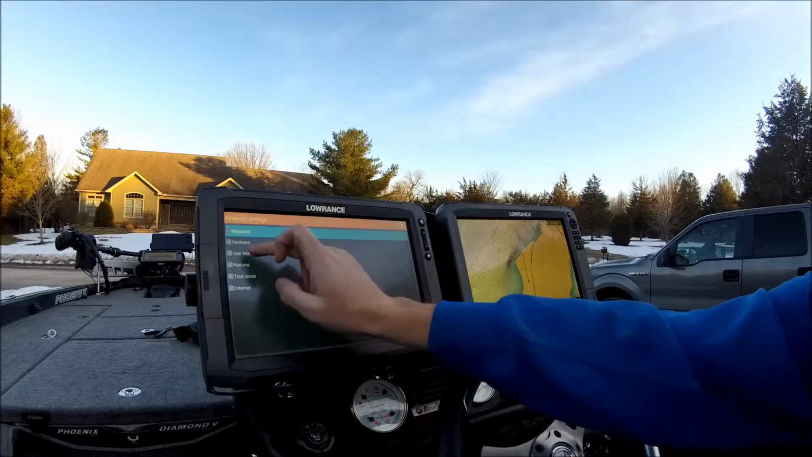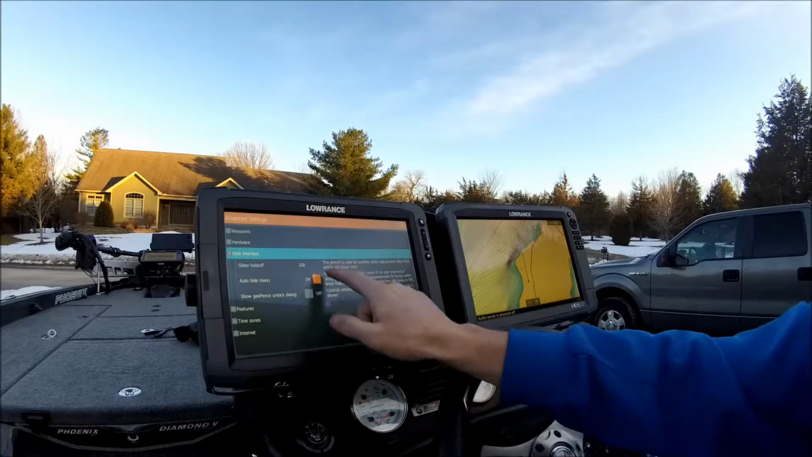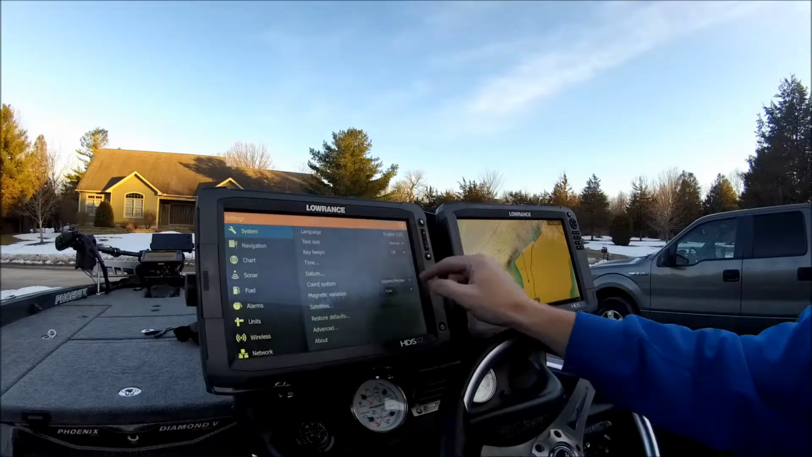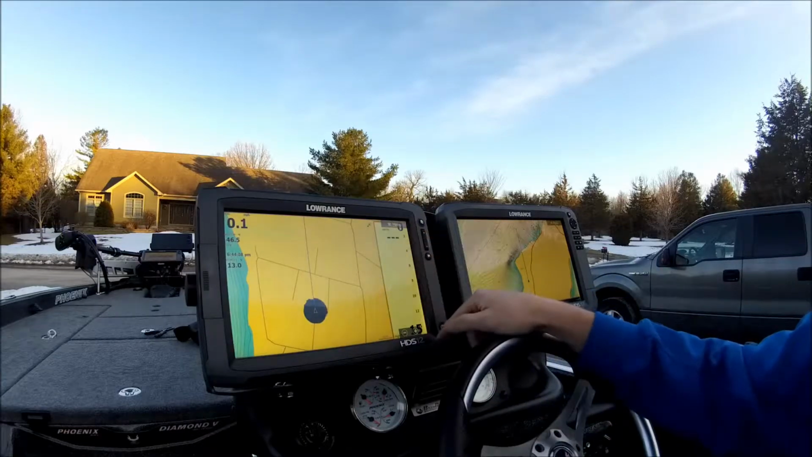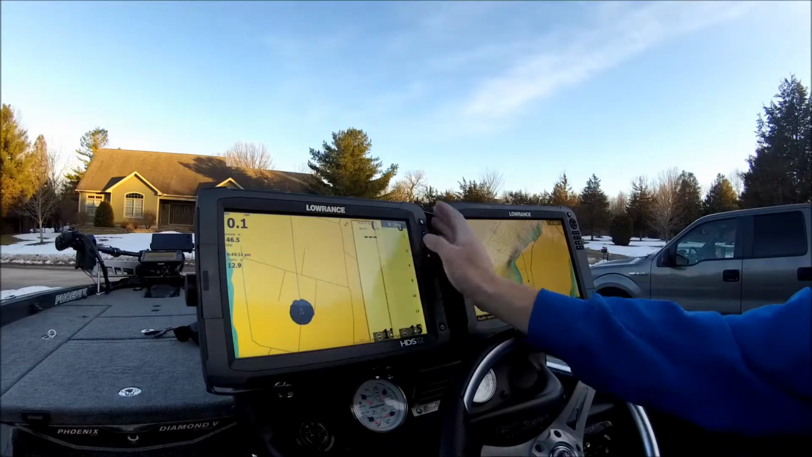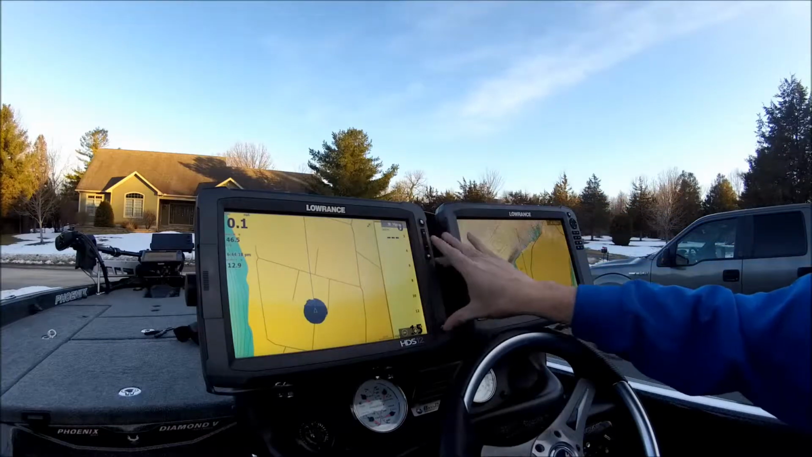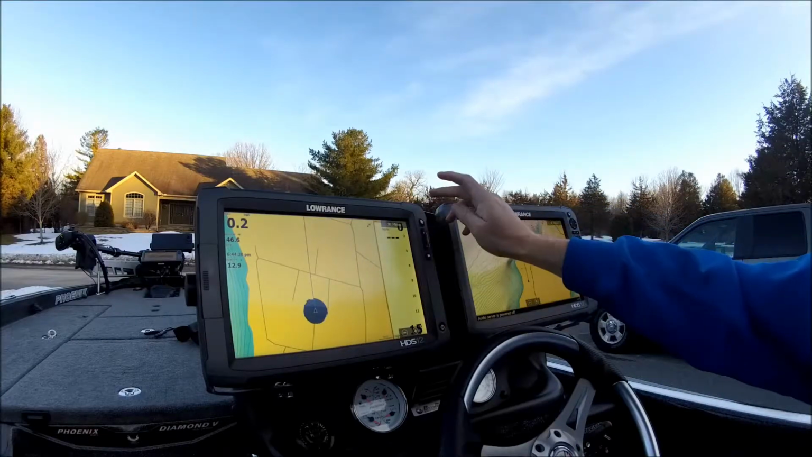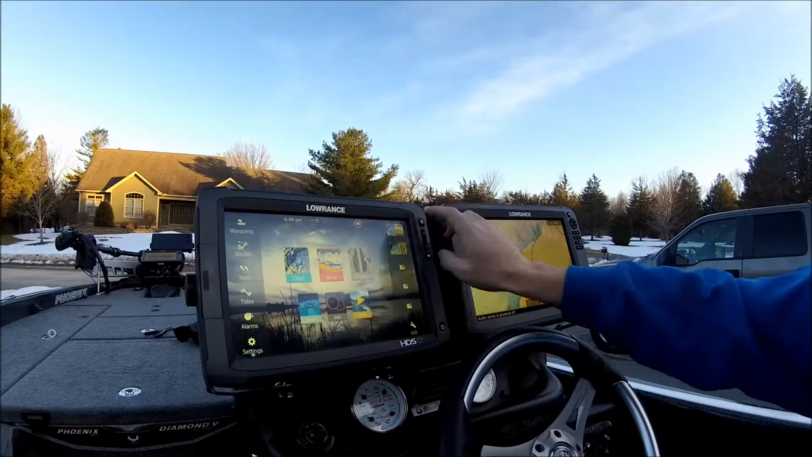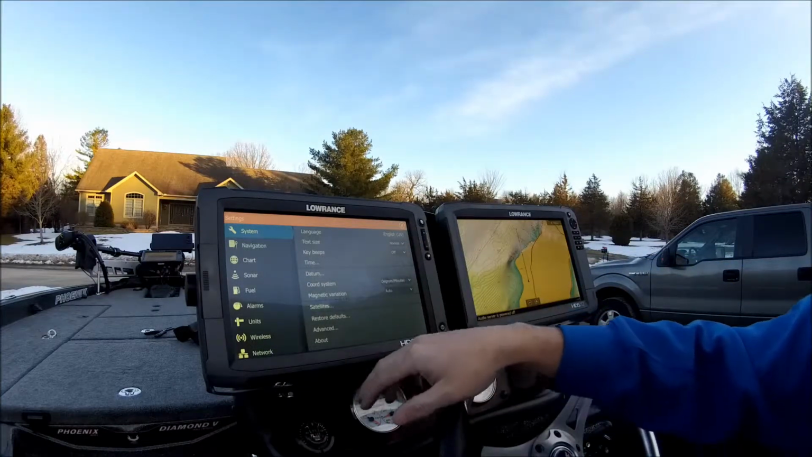Advanced, I like to come into user interface. I turn auto hide menu on. That is why my menu has always disappeared over here unless I pull it up, and then after no activity for 15 seconds it'll disappear. You can also get to that same settings page by hitting the power button or the pages button once and hitting settings.